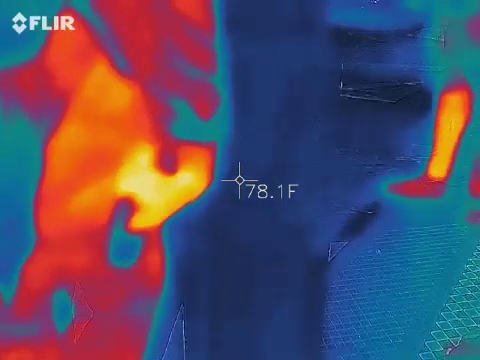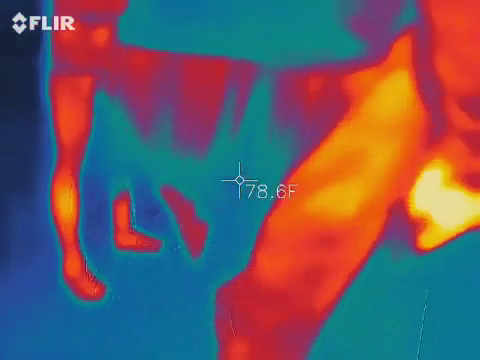Interesting. I don't know what this car's doing. I think they think we're trying to cross the street. No, we're not.